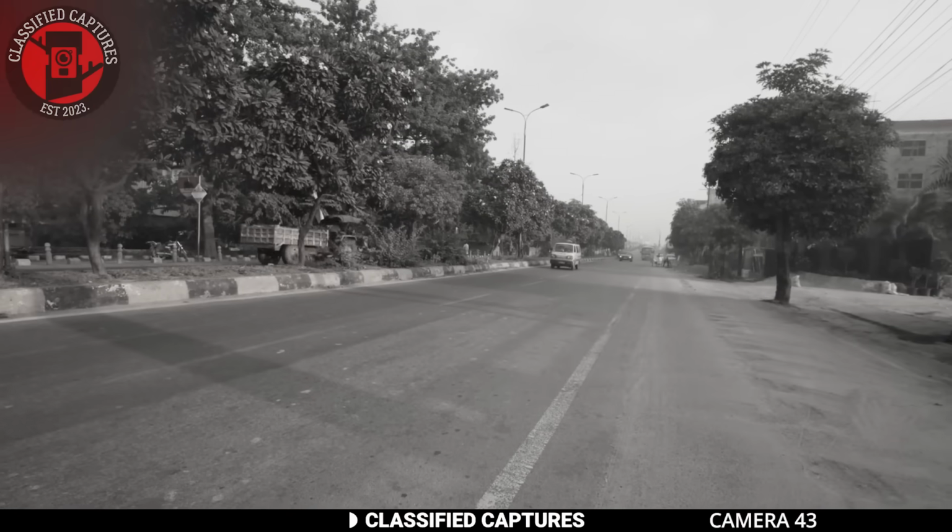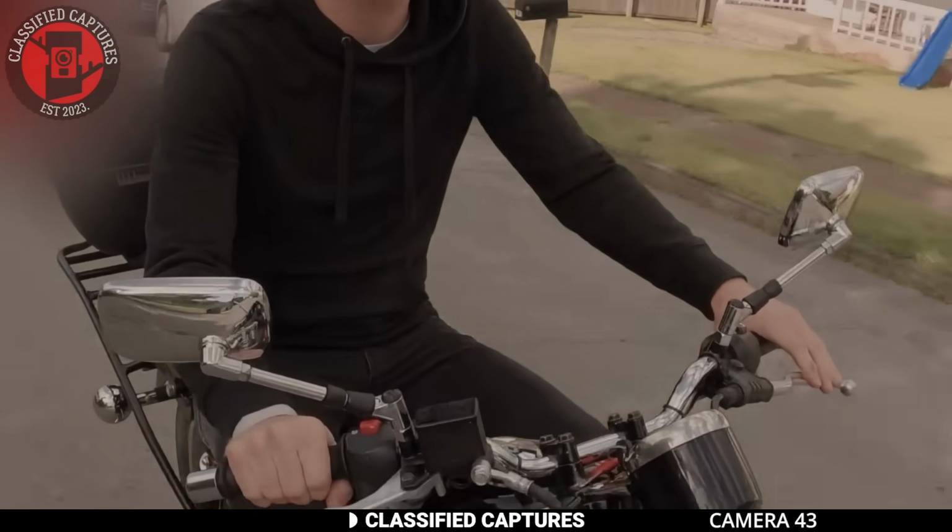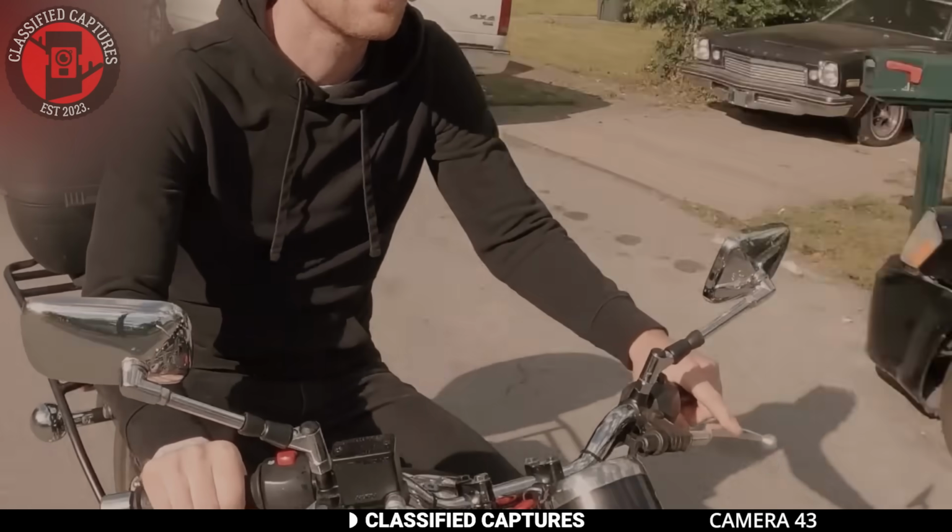I almost fell off my chair when I saw this next image. The picture was apparently taken on the mirror of a motorcycle. Brace yourself for it.